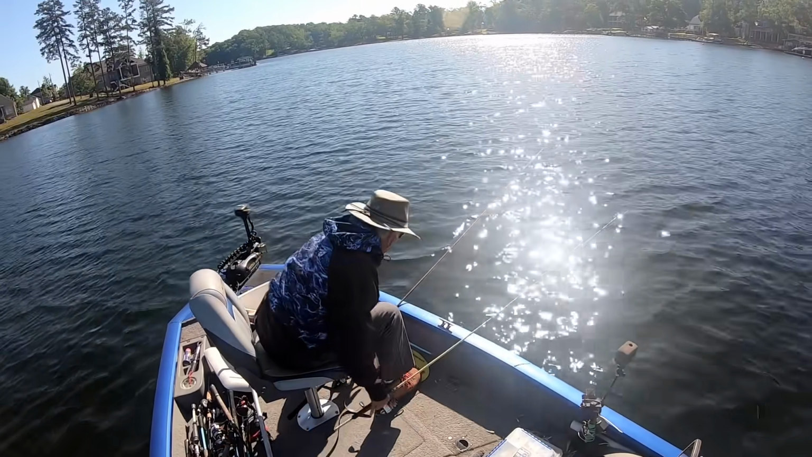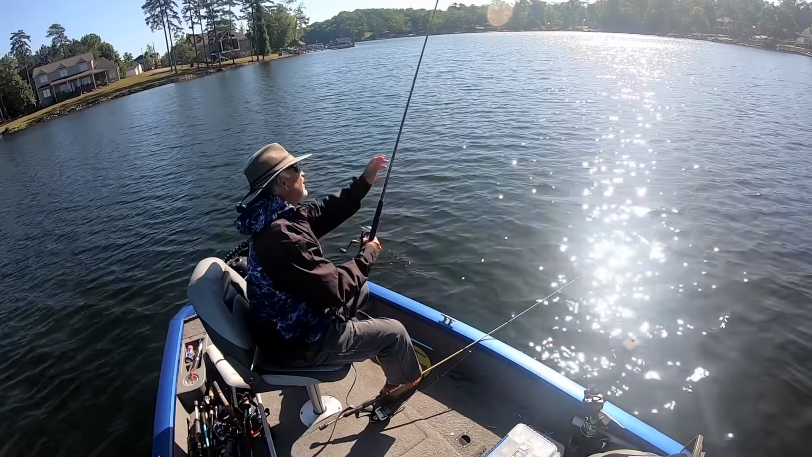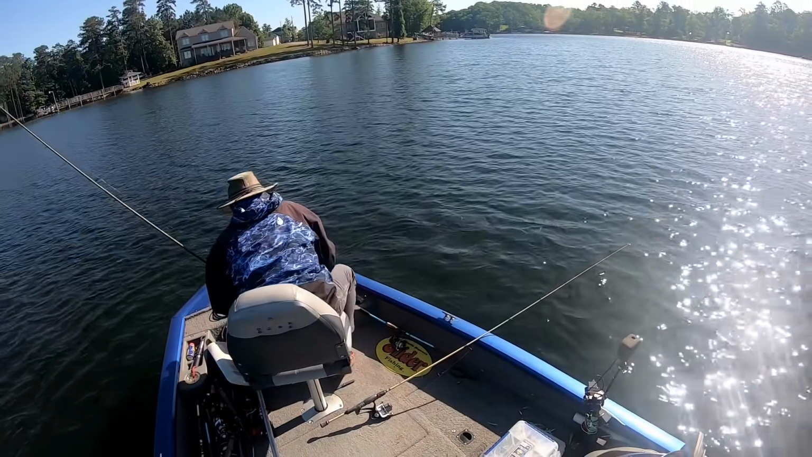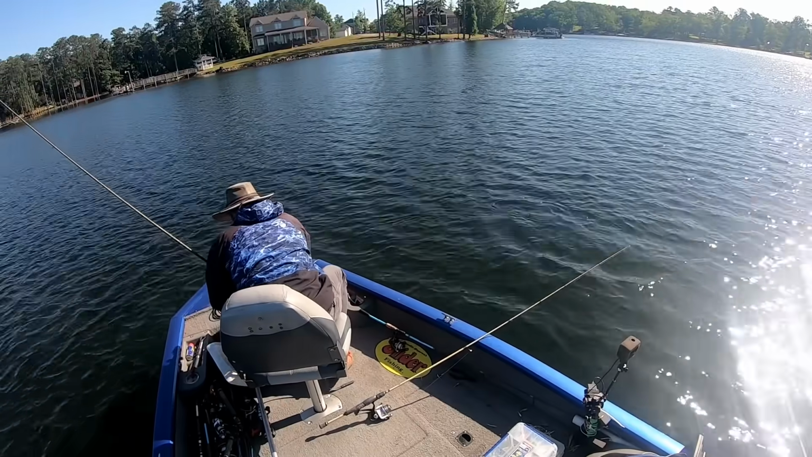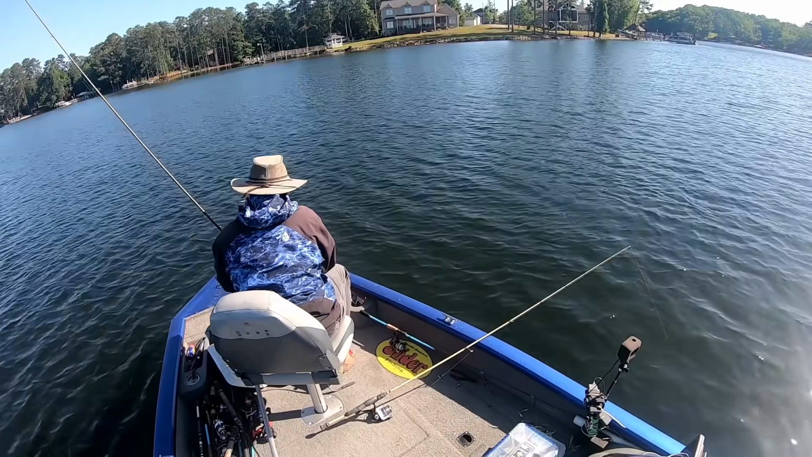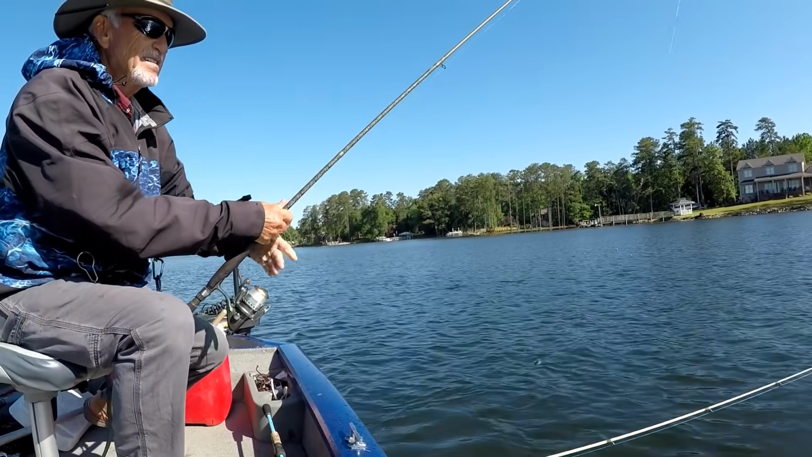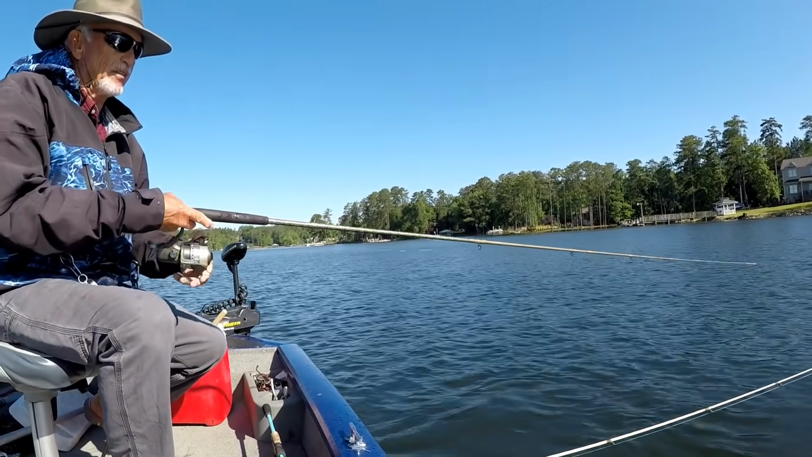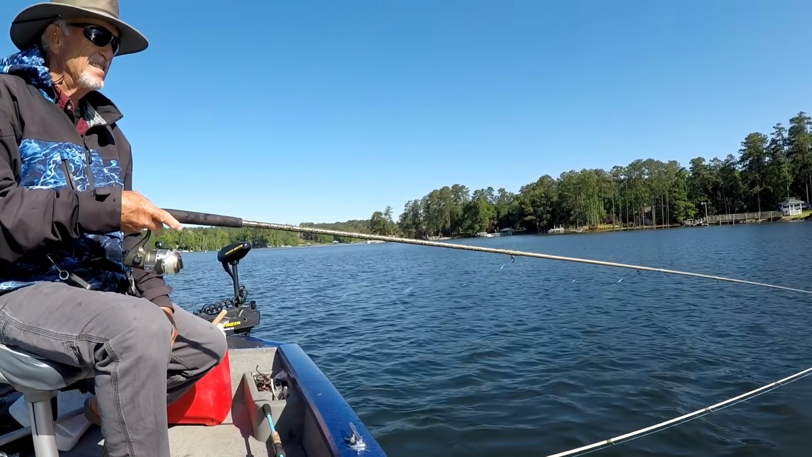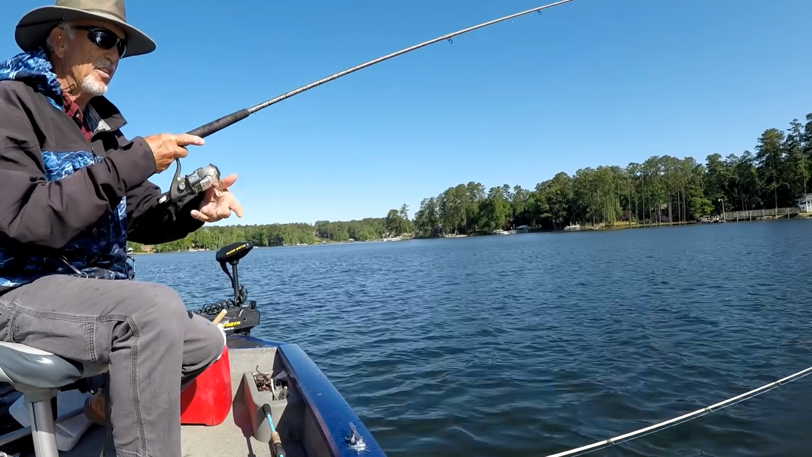Okay, let's drop it down. We got a minnow on this one yet. I was trying to get a minnow on, we had a bite. That minnow right there is too big. It's just too big. But if I bite it, I got something a lot bigger than that in here. There goes another. I think another bumped it. We're gonna see.